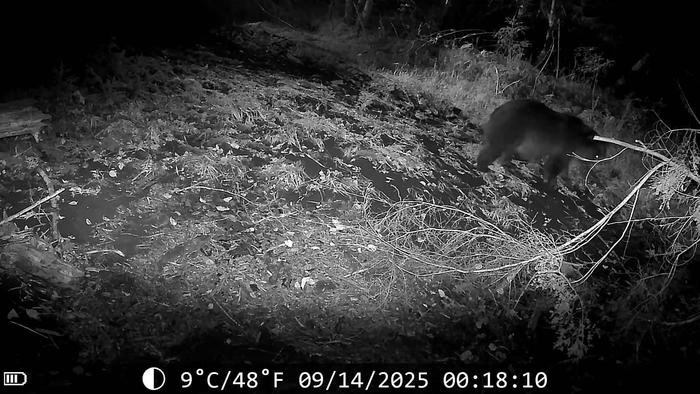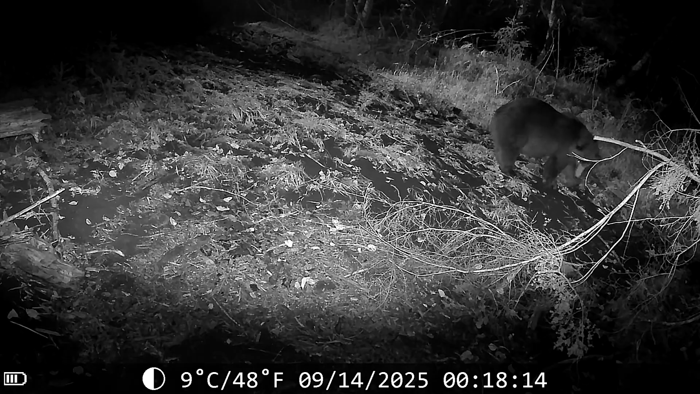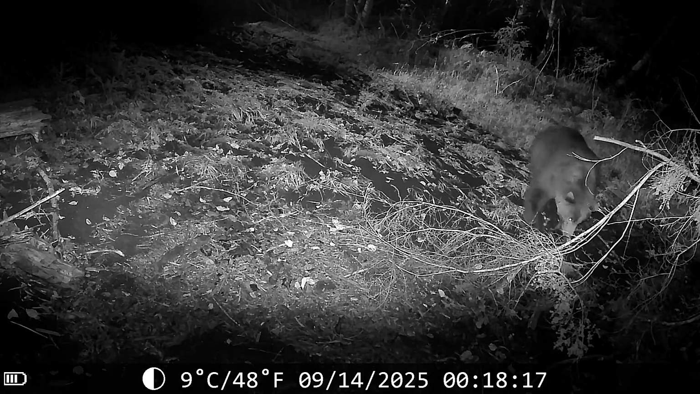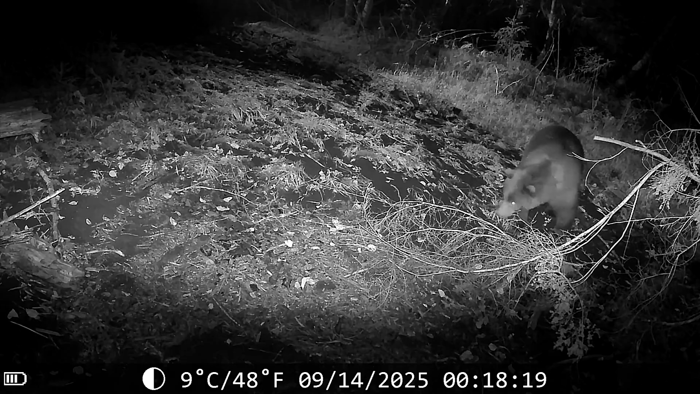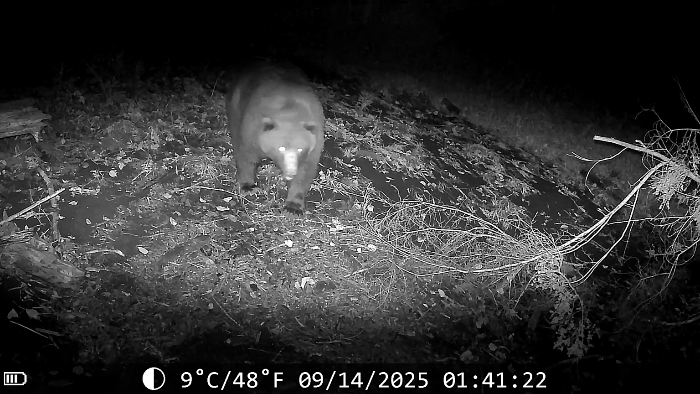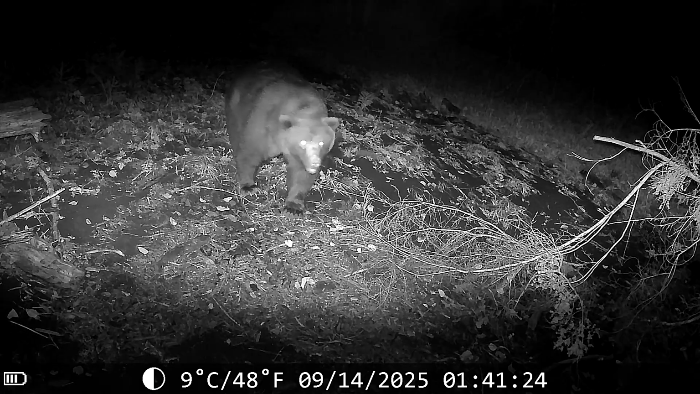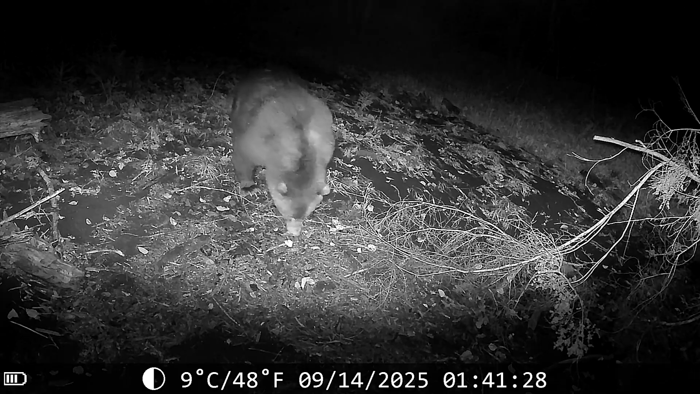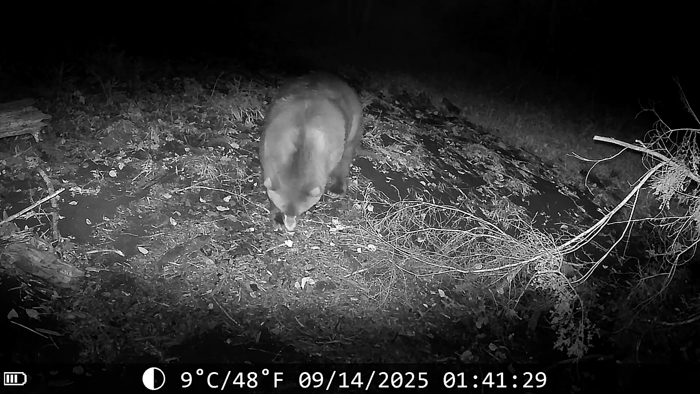Well, here's the trail cam. And by gosh, we got a bear wandering around out here. Looks like a pretty sleek, nice looking bear too. Not a real big one. But he's looking for whatever he can find in these back eddies and old riverbeds. I believe this is the same bear a little bit later. Checking out, looking for some morsels.